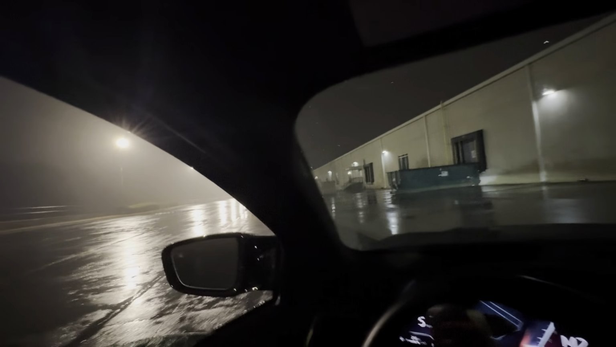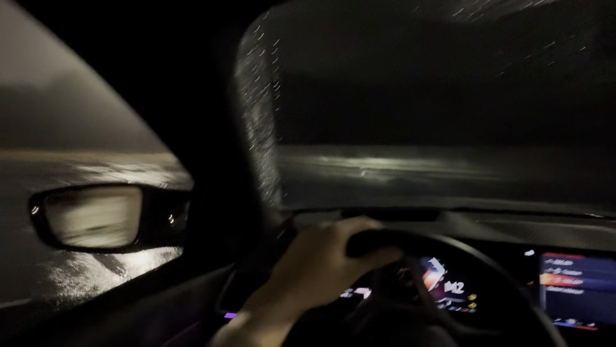I see. Just a little more gas. I see. You had it. So spin, counter steer. Spin, counter steer. Gosh. Not too much gas. Yes, sir. Yes, sir. Yes, sir.